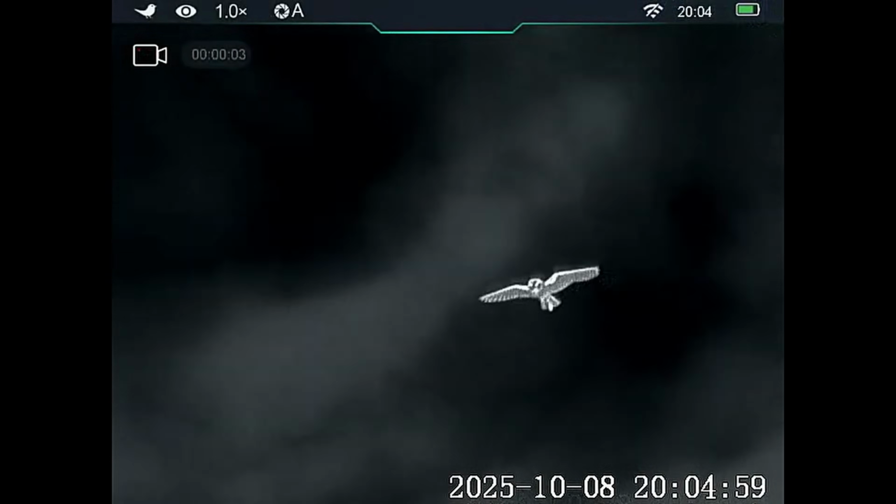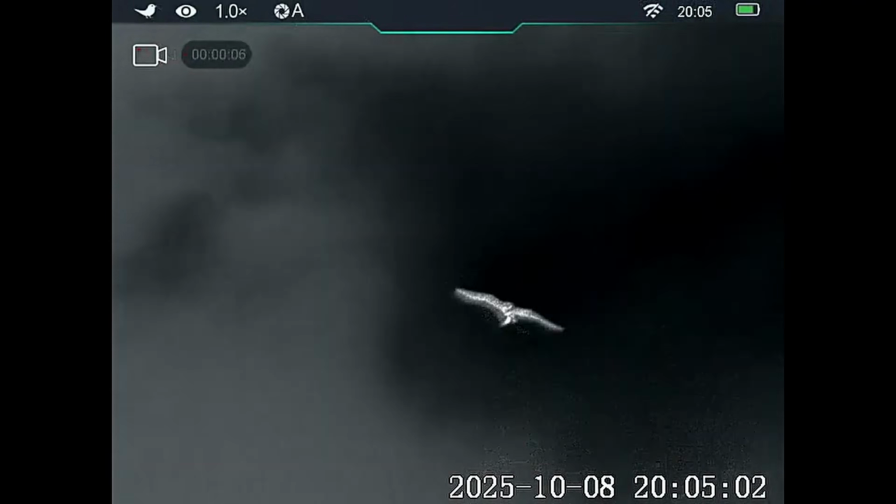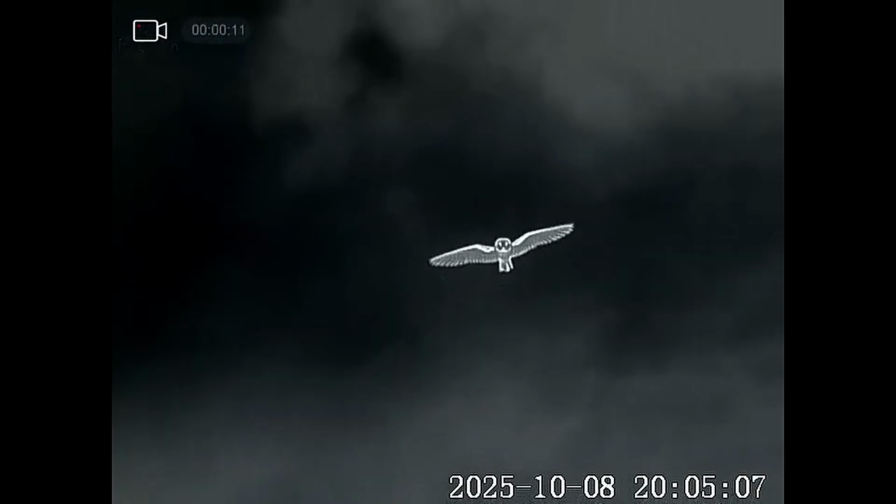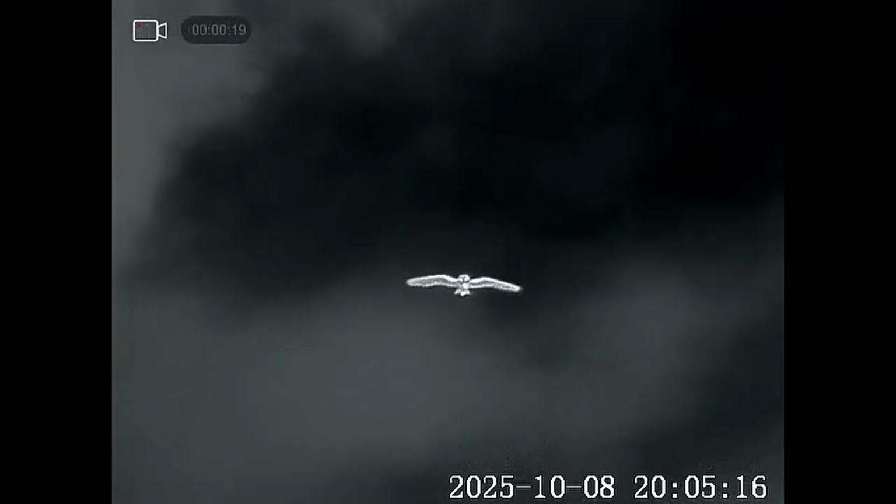And then all of a sudden, just out the corner of my eye, I saw this shadow coming in towards me, and the next minute I felt something on my head, and my instant reaction was to duck, and as I ducked, it took back off again, and this is what actually was sitting on my head. It must have just thought I was a post or something. I mean, I was fully camouflaged up, and I wasn't moving at all. I was just looking out with the thermal, and it wasn't deterred by me at all.